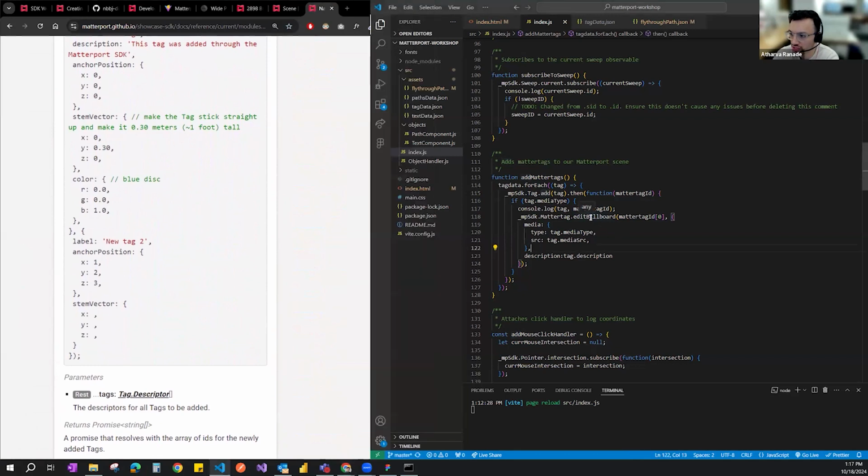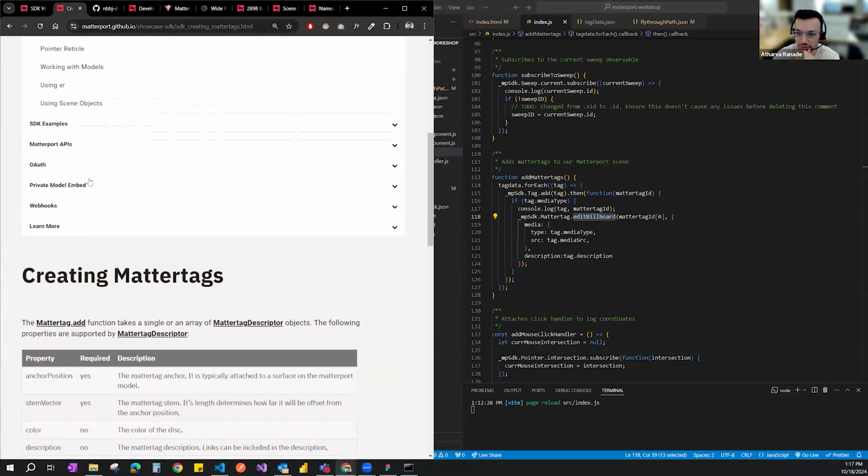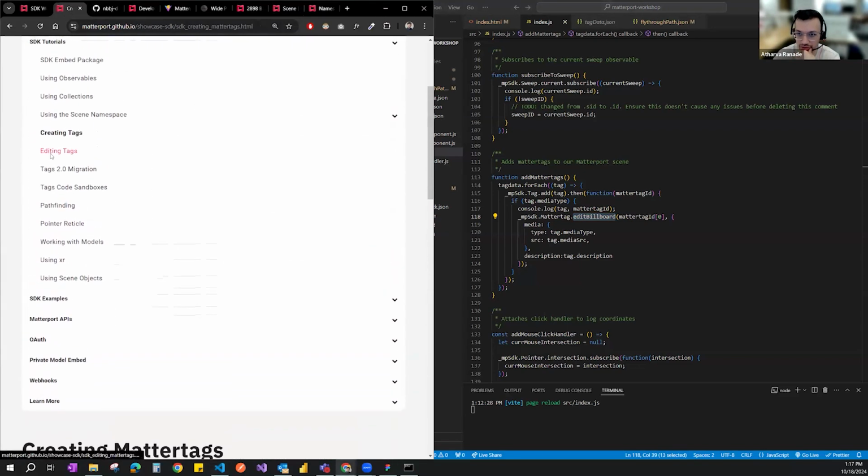But you'll also notice there's an edit billboard. The way the Matterport SDK is set up is that you first need to add a tag and then edit the contents of the tag. So you first create the instance of the tag and then you edit the contents of the tag. That is documented here also, called editing tags.